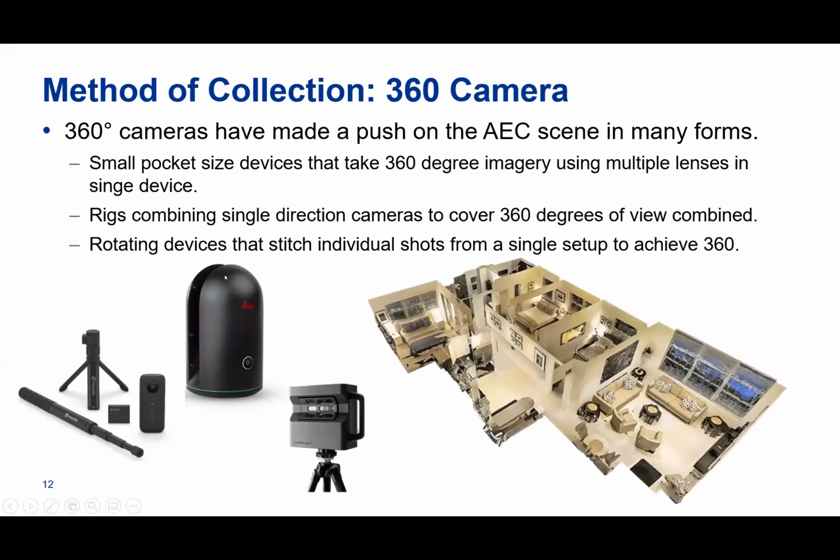Here you can see we have the Leica BLK 360, which is just pretty small. It's a coffee can size scanner, super light, super portable. It takes high definition 360 images, but it also does laser scanning. And another one is a Matterport. This is used a lot in real estate. Wouldn't necessarily recommend this on a job site.